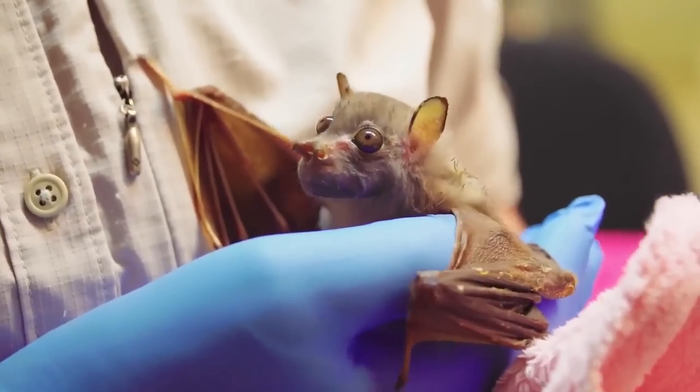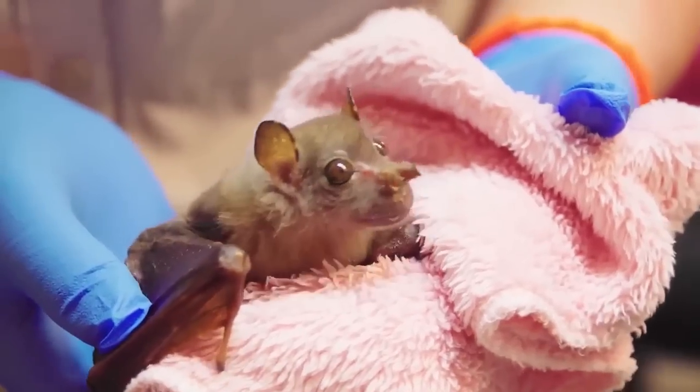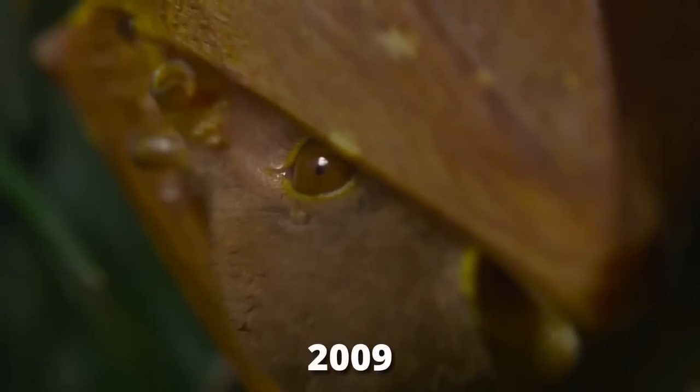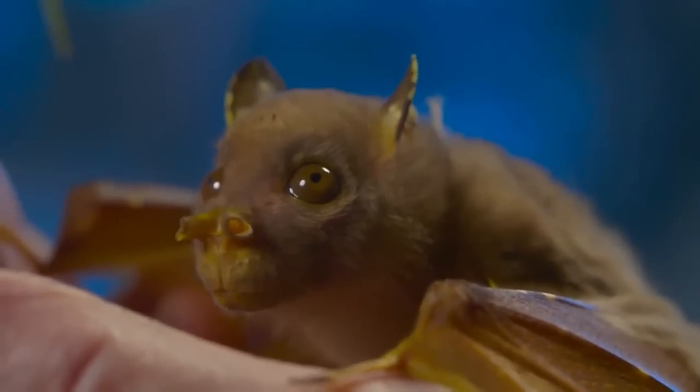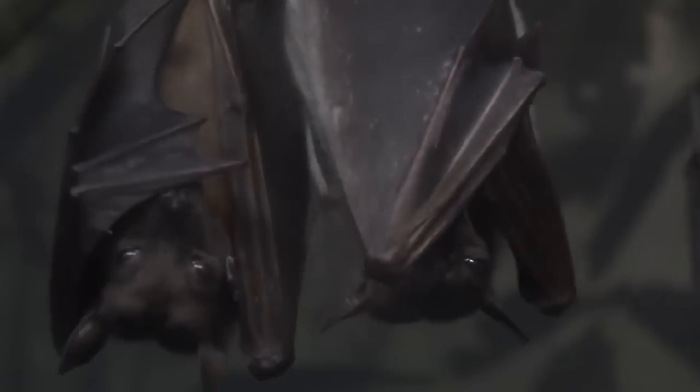Also called the Yoda bat, and named for its resemblance to the Jedi Master with equally smiley eyes. This tube-nosed bat was discovered around 2009. A shy animal by nature with huge eyes, spotted wings, and a tubular nose is what makes this bat unique in its own way. These bats are a small species of fruit bat found along the coasts and ranges of eastern Australia and New Guinea.